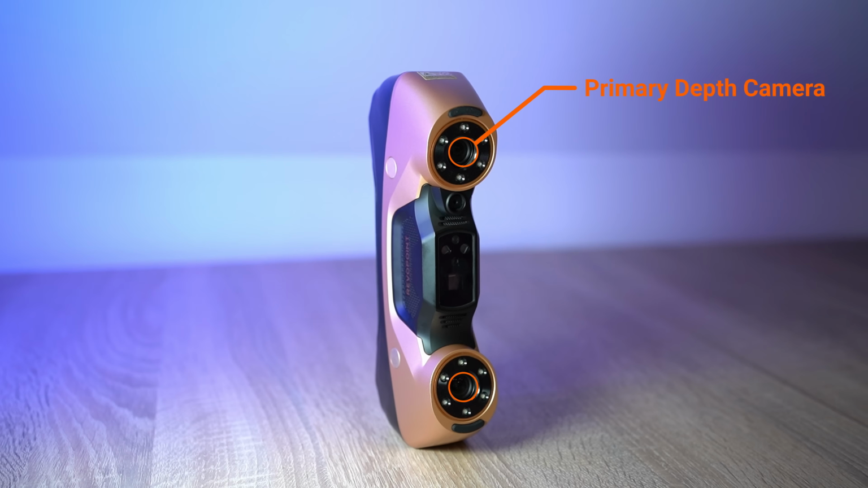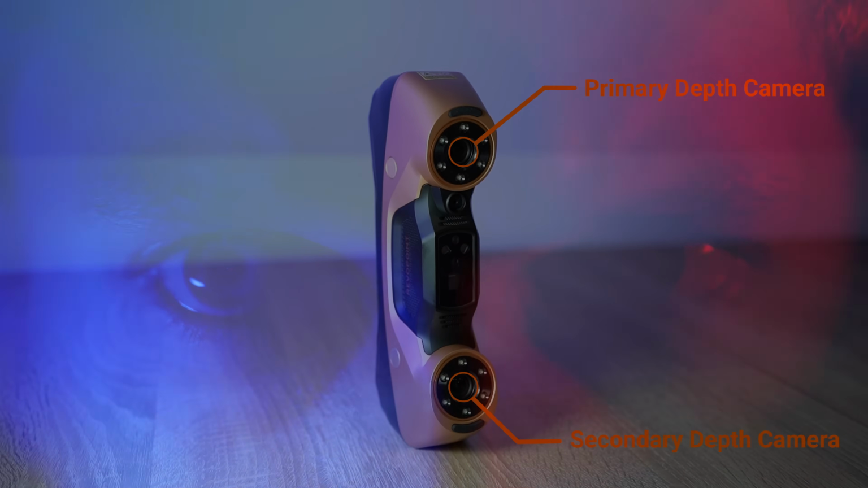On the opposite side is the second depth scanner, and together these cameras observe the object from a slightly different viewing angle, much like your own eyes. By comparing the differences between those two images, the scanner uses optical triangulation to calculate the precise X, Y and Z coordinate of millions of measurement points, creating what is known as a point cloud.